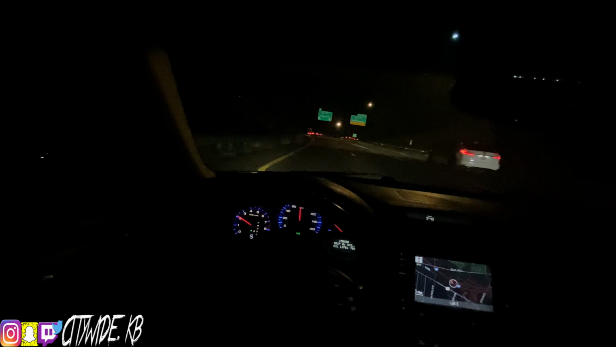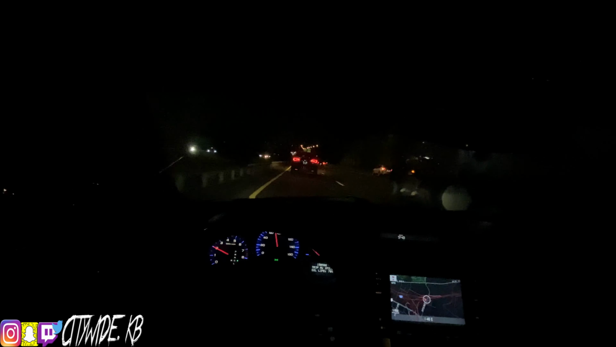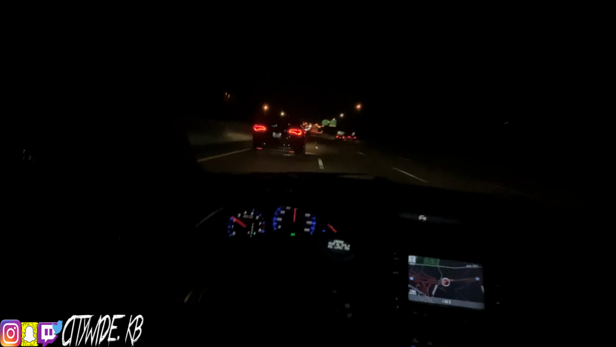That exhaust is loud. I don't want to make it that loud, but I want to keep it a daily sound. It's not gonna be a track car whatsoever. At the most, I'm gonna try to make it a super daily.